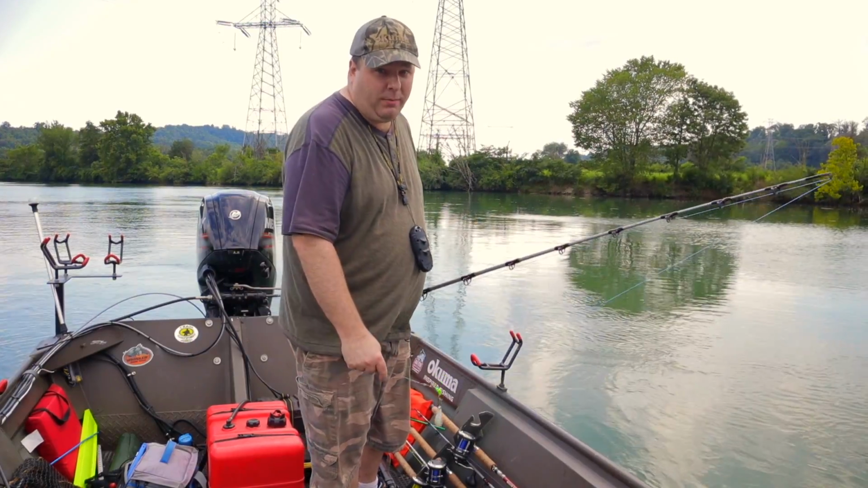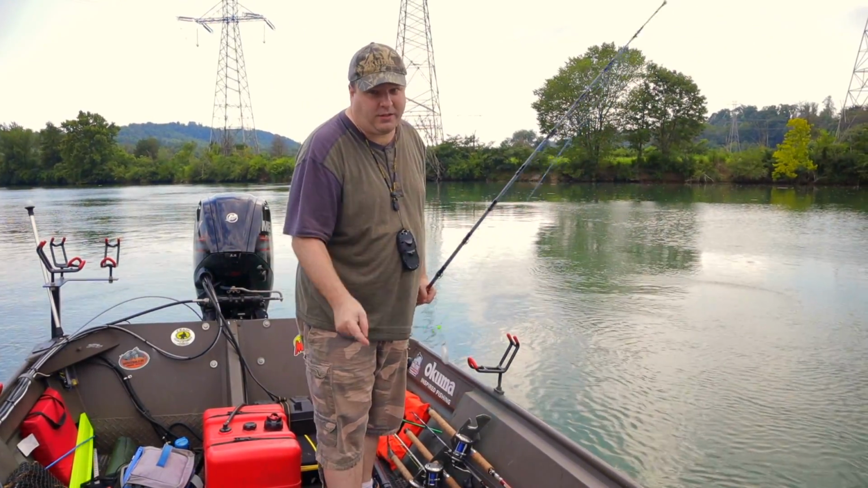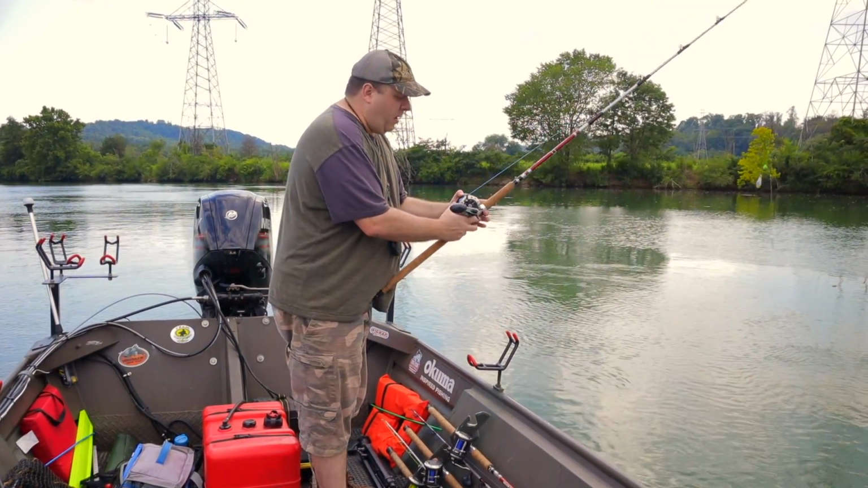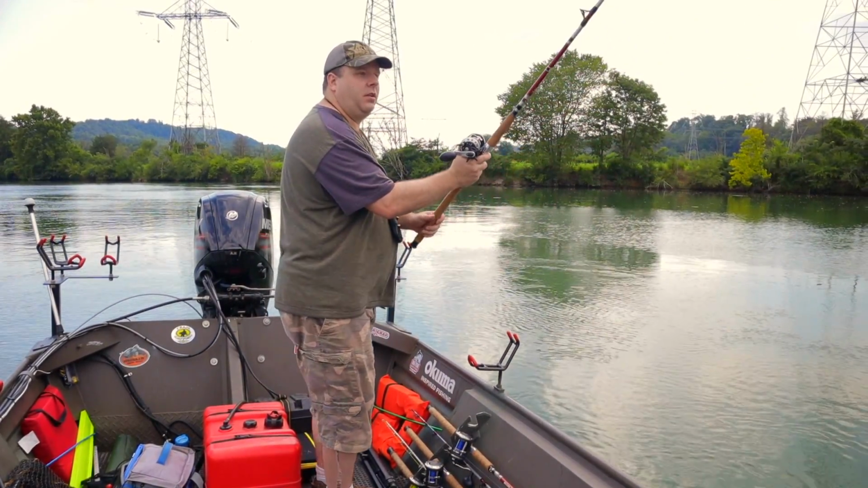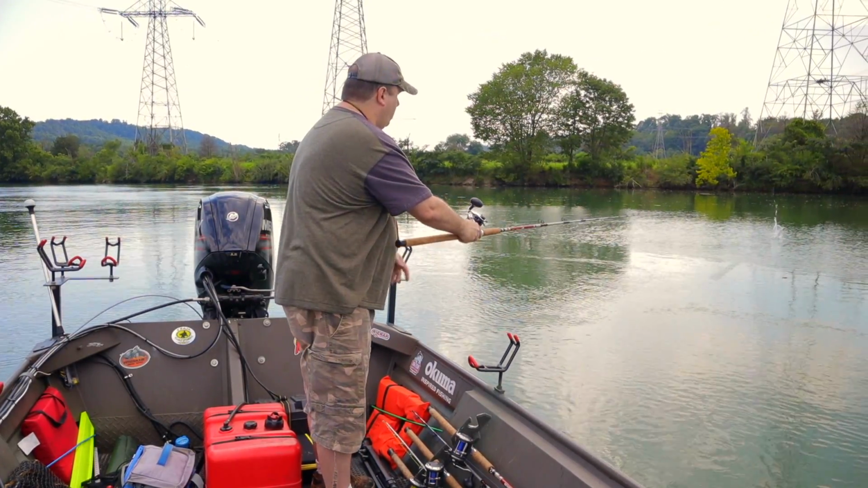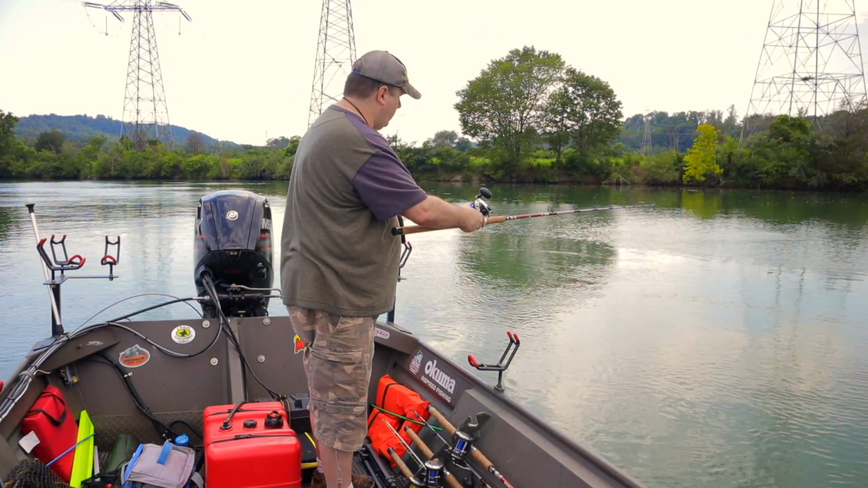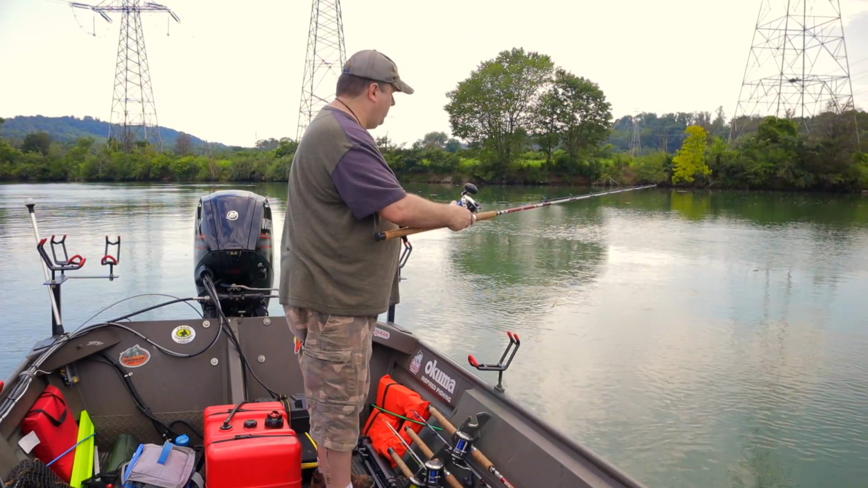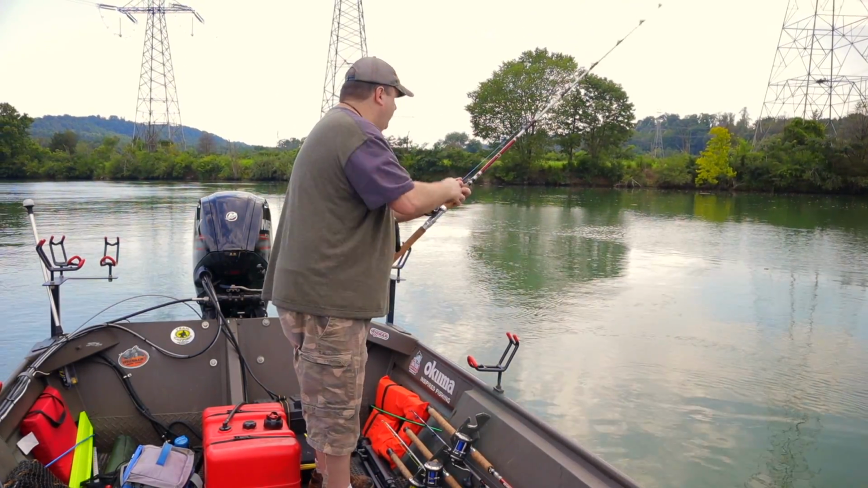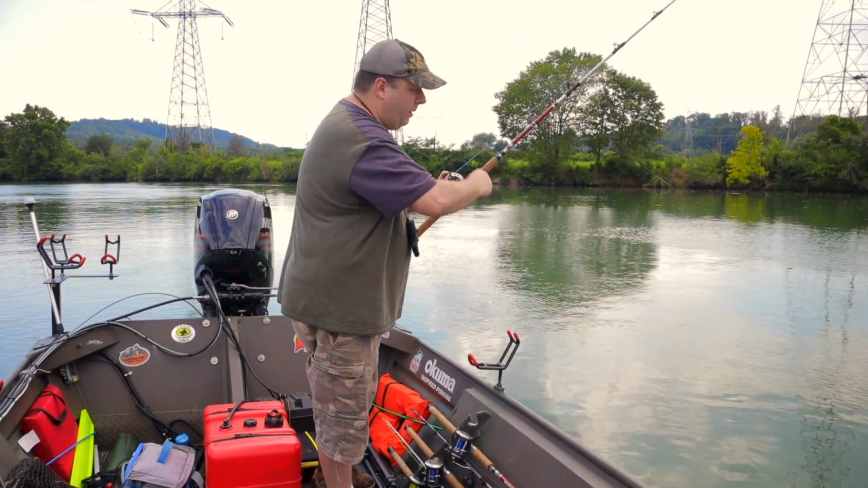And the wind is blowing me sideways. It's another thing you have to take into consideration. But anyway, casting, you just want a gentle cast. And there I am, right where I need to be. And hopefully my hook won't get hung up.